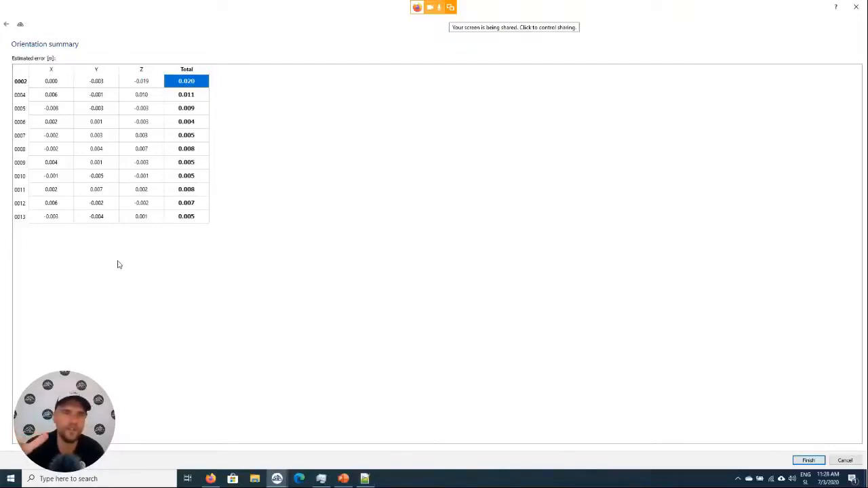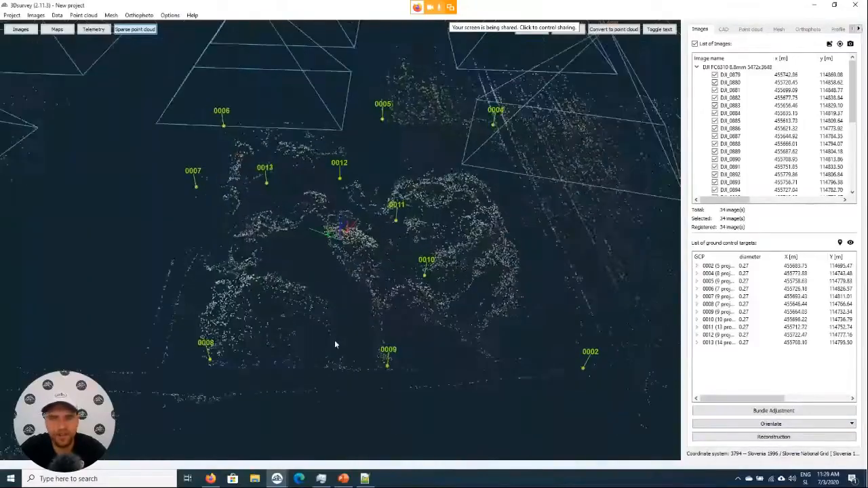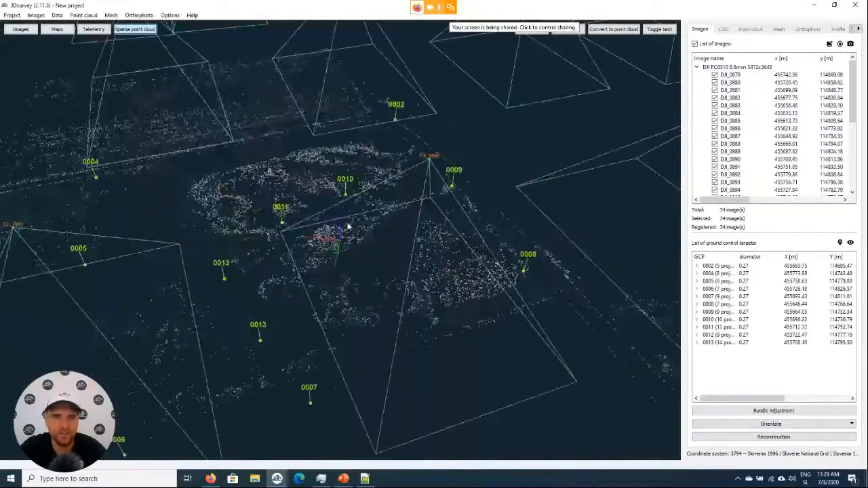A good rule of thumb for this data is to say the end accuracy of the results will be about similar to the worst error that you get in here. So for this one, we would probably get around 2 centimeter accuracy. If one point here would have 4 centimeters or more error, we would go back and check how that point was defined. Now let's just press finish. And now our model here is georeferenced with these points.